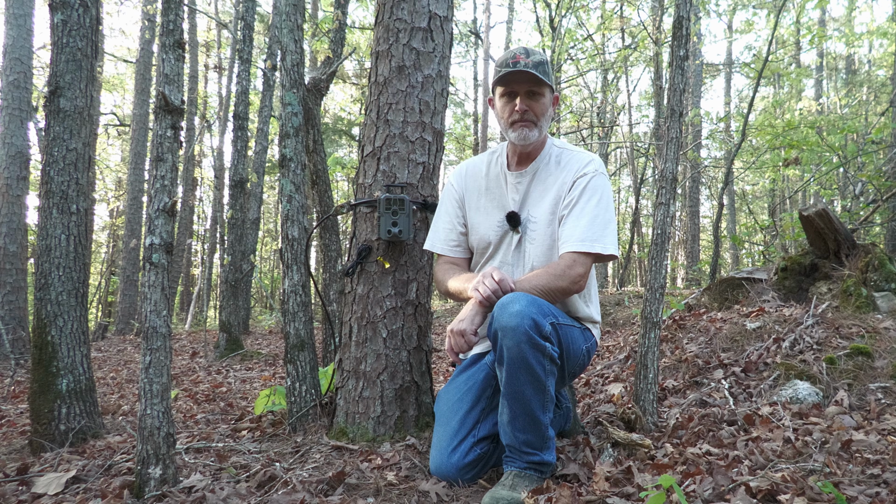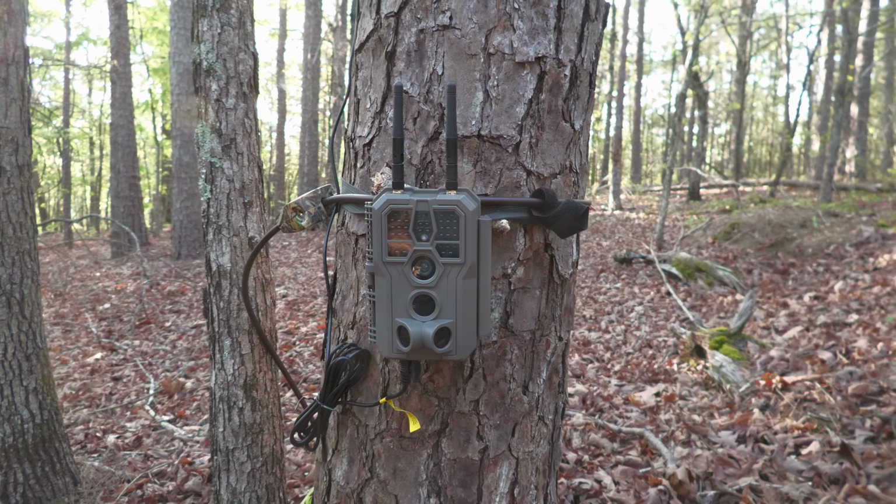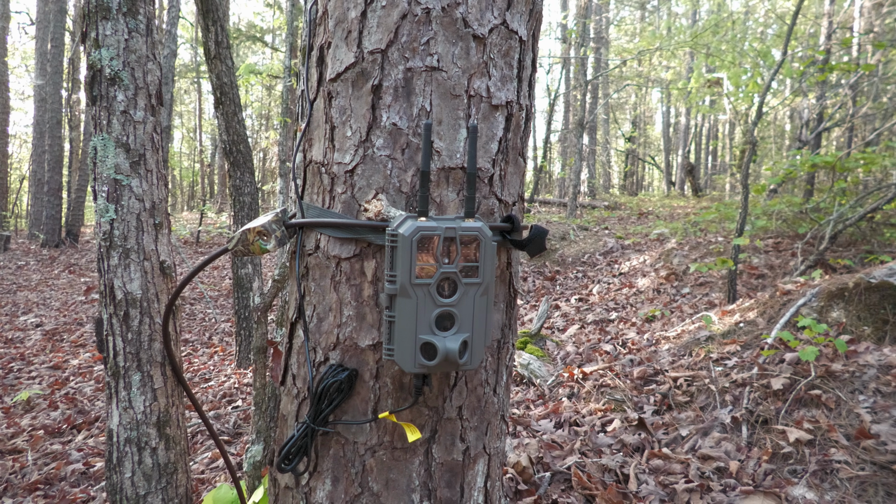This one is called the Gardepro E8 2.0 Pro. It has Wi-Fi connectivity and it'll produce up to 4K video and 64 megapixel photos. One of the features that sets this camera apart from others is a stronger Wi-Fi signal with 2 antennas that will reach up to 165 feet.